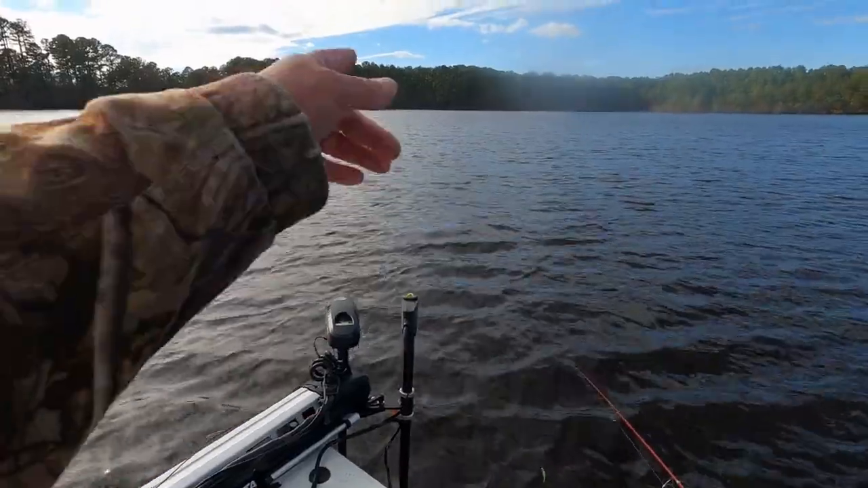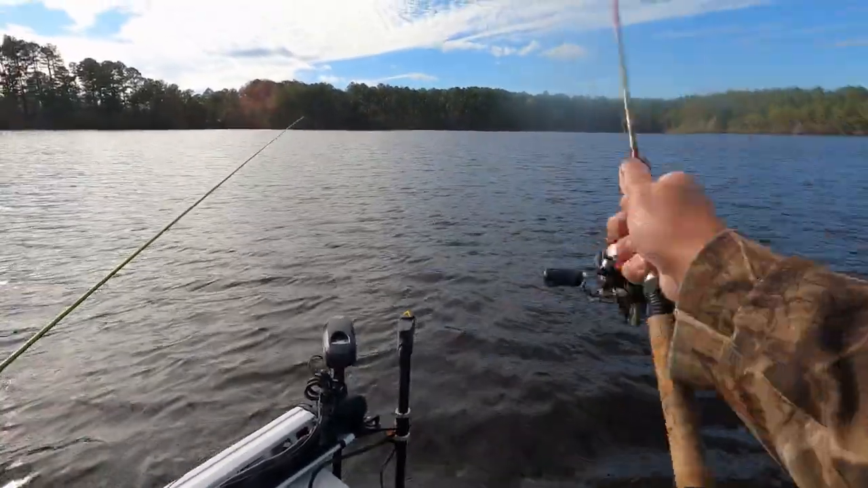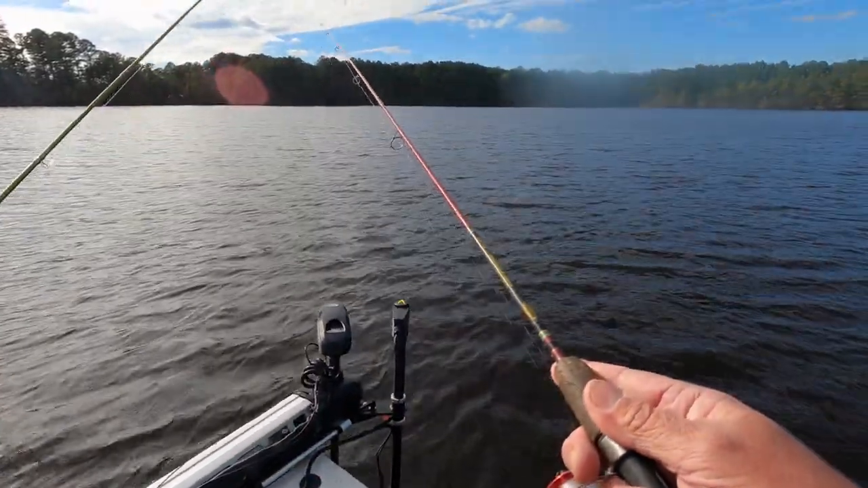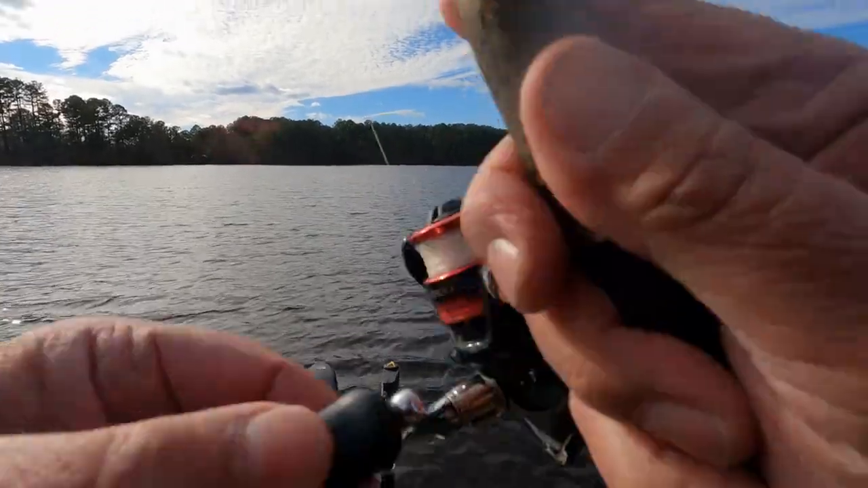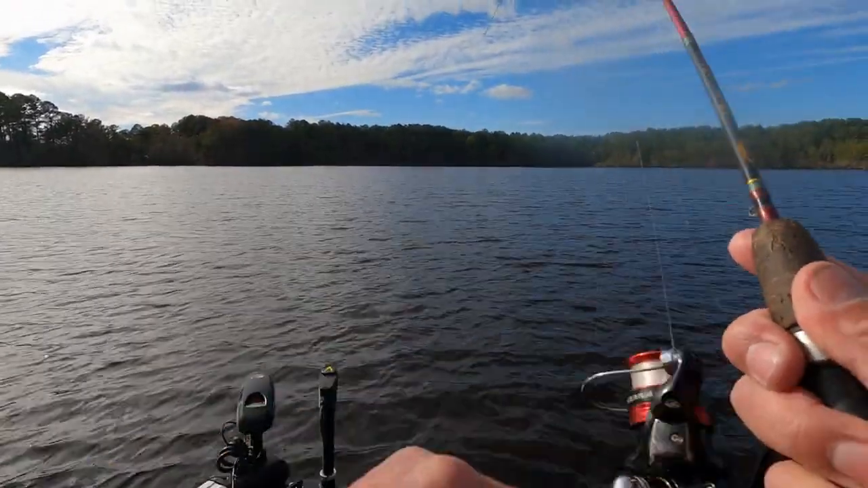All right, make you a good cast. Yep. Well, not quite. You were probably a little bit short. So we casting out. We got a bunch of fish right in front of us. And oh, there he is right there. All right, I'm pulling one up. Look, they're 15 feet now, Kelsey.